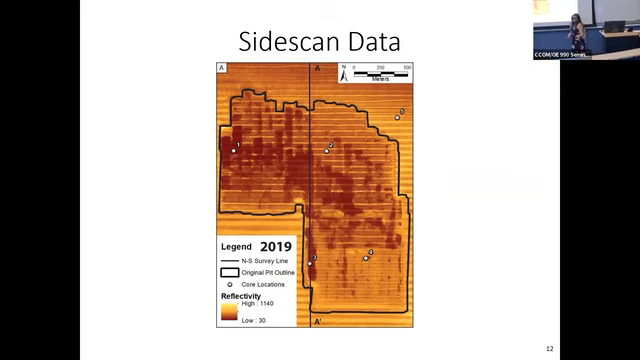So I'm going to convince you of that. In this particular project, we collected side scan data, and we also collected sediment cores. I have 5 locations mapped here. Those are 5 sediment cores that we collected. If you notice, I have 2 of them on that nice yellowish color, and then 3 of them on that dark brownish color.